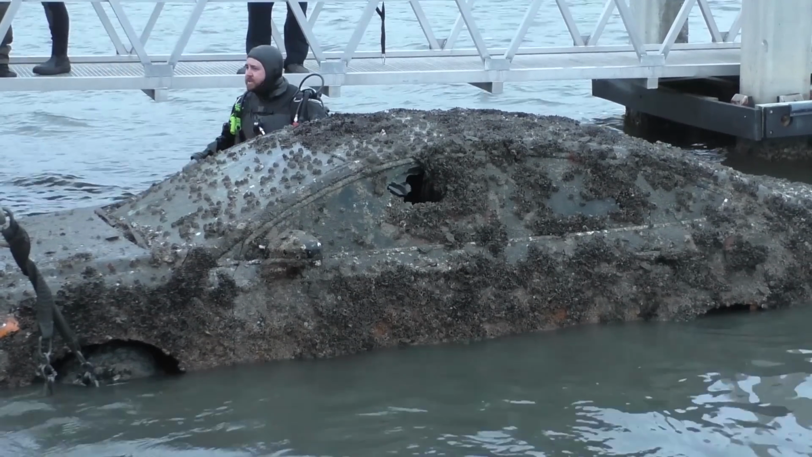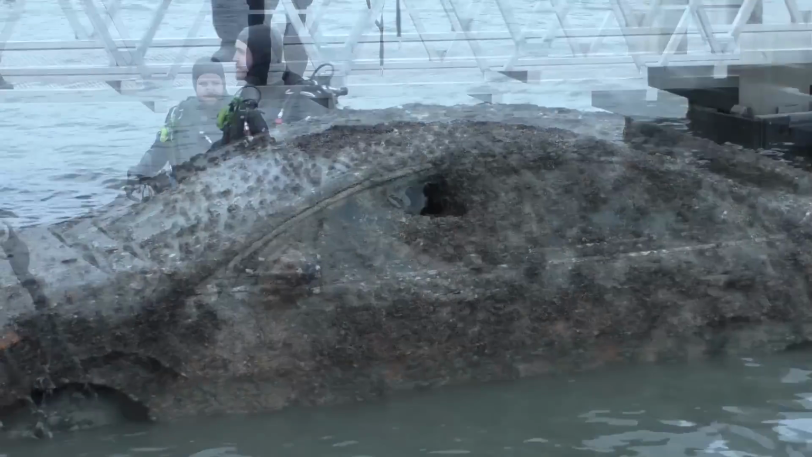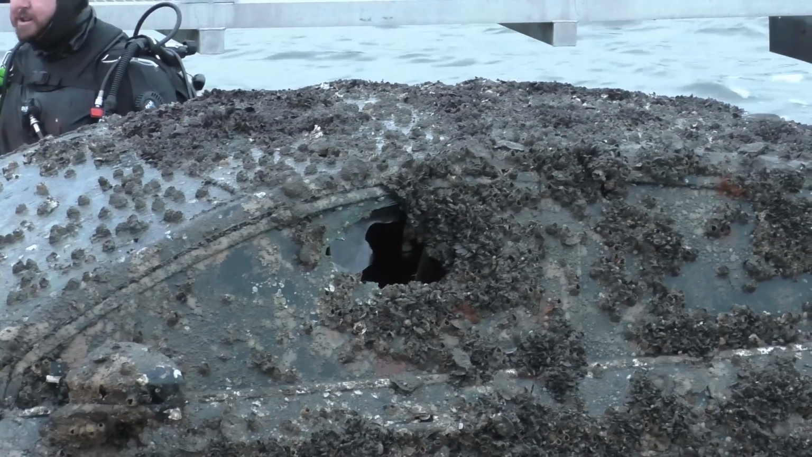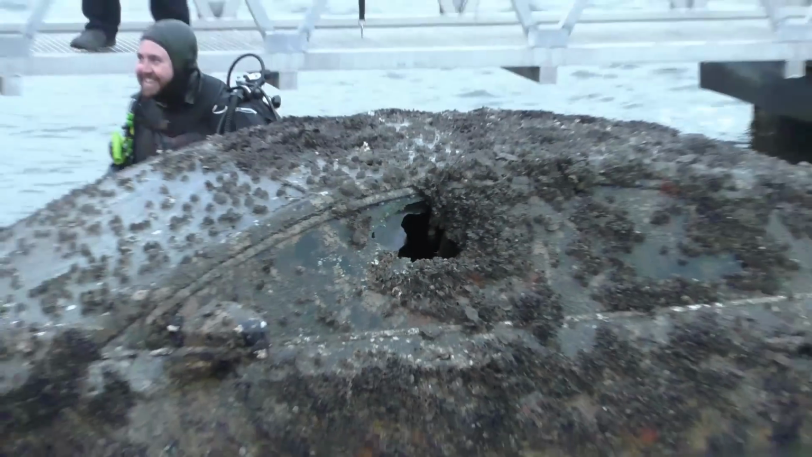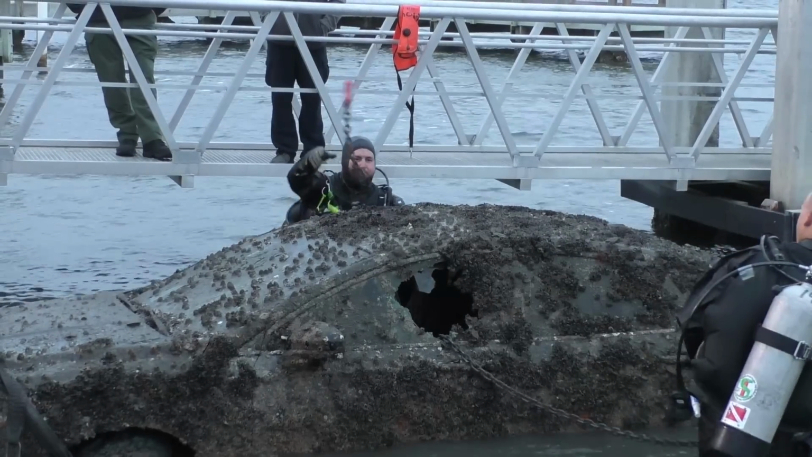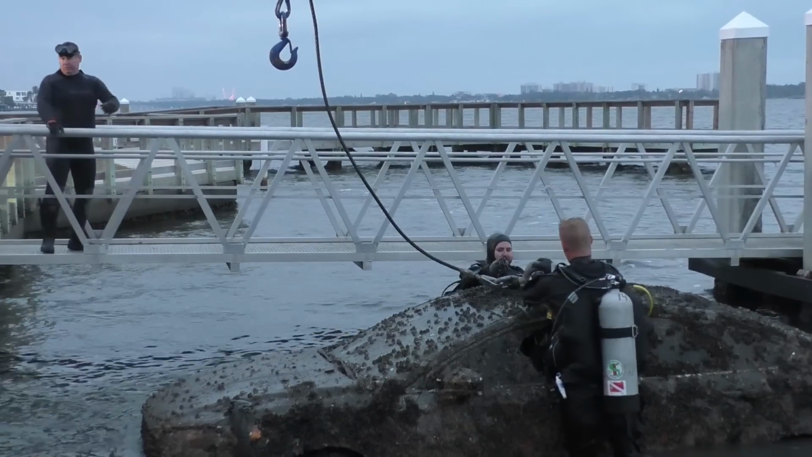So I'm gonna go out on a limb and say it's clear. It's clear. It's clear. They're going to run a cable through the car and pick it up by the roof. You serious? Dead serious. Oh, okay.